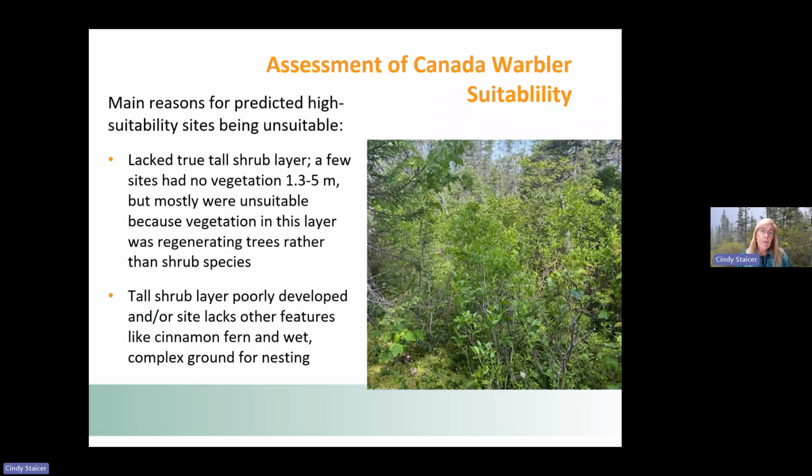The main reasons for predicted high suitability sites being unsuitable for Canada warbler were that they lacked a true tall shrub layer. Some of the sites had no vegetation in that layer, but mostly they were unsuitable because there was vegetation in this layer, but it was regenerating trees rather than shrub species. So they really need a dense shrub layer. Or it was a tall shrub layer that was poorly developed, or it lacked other site features like cinnamon fern and a wet complex ground for nesting.